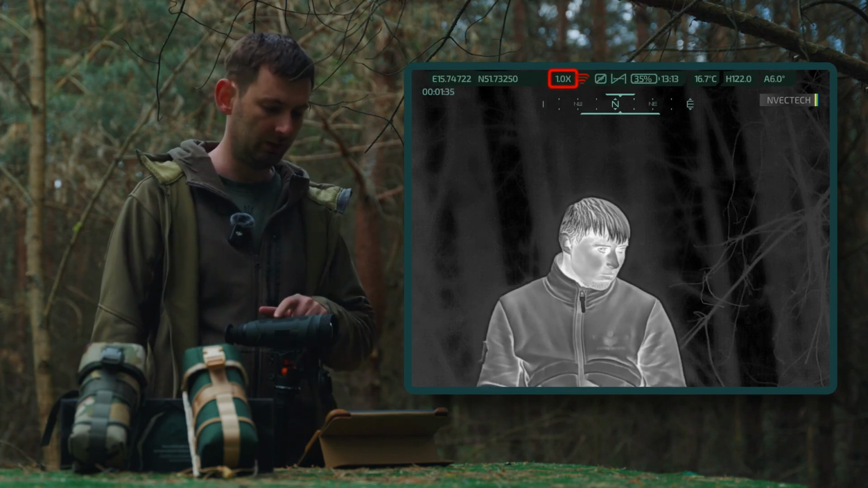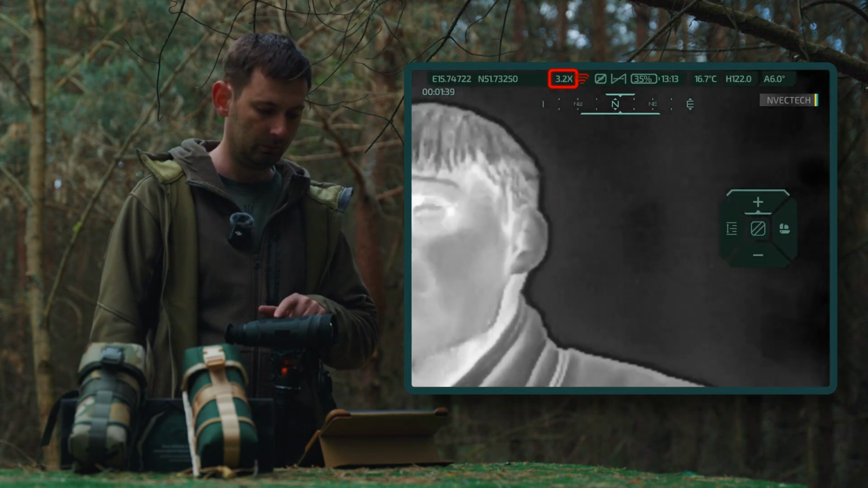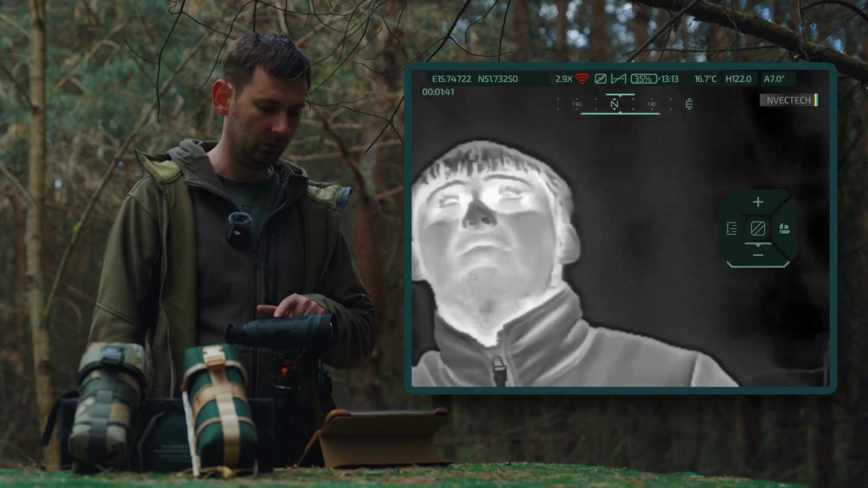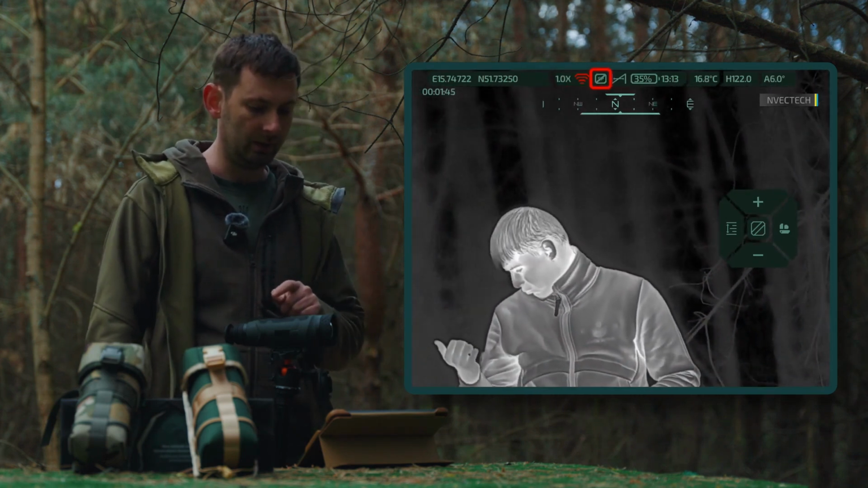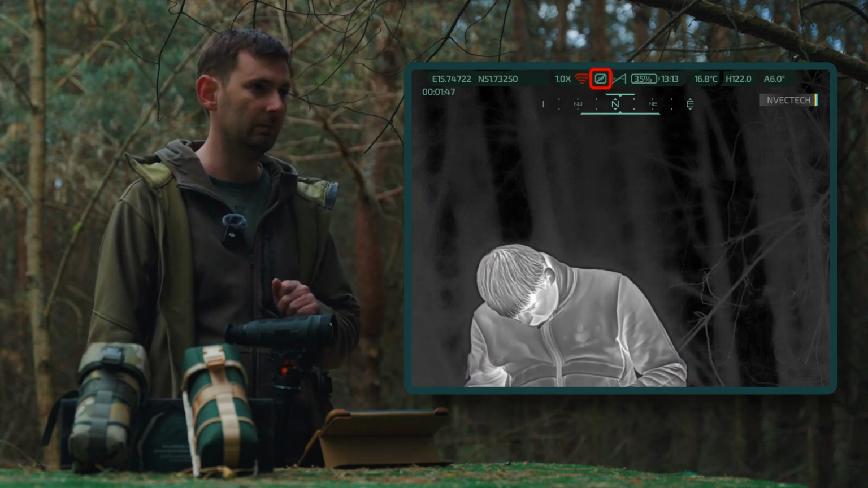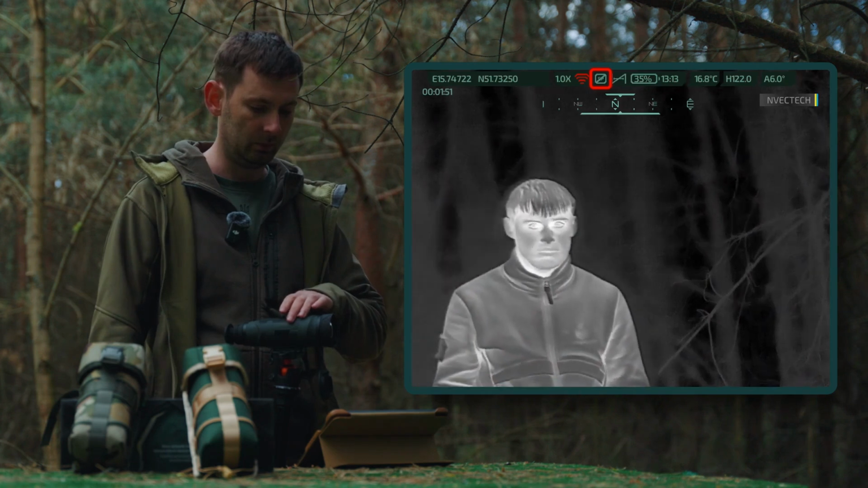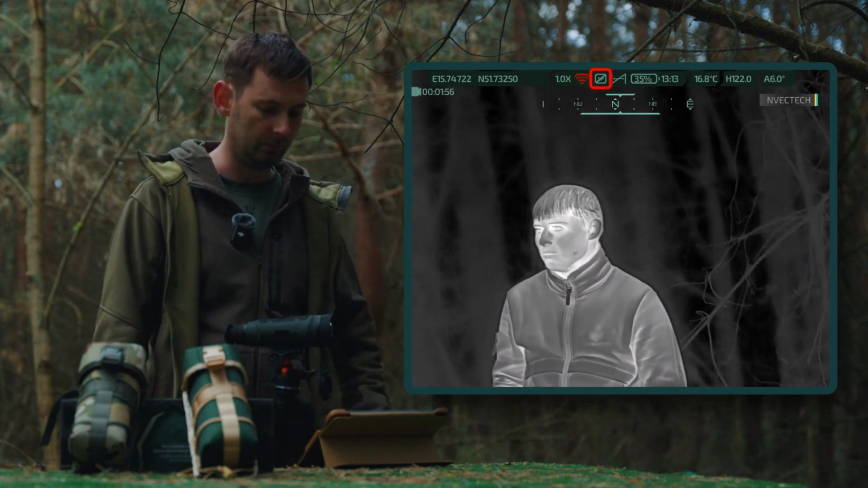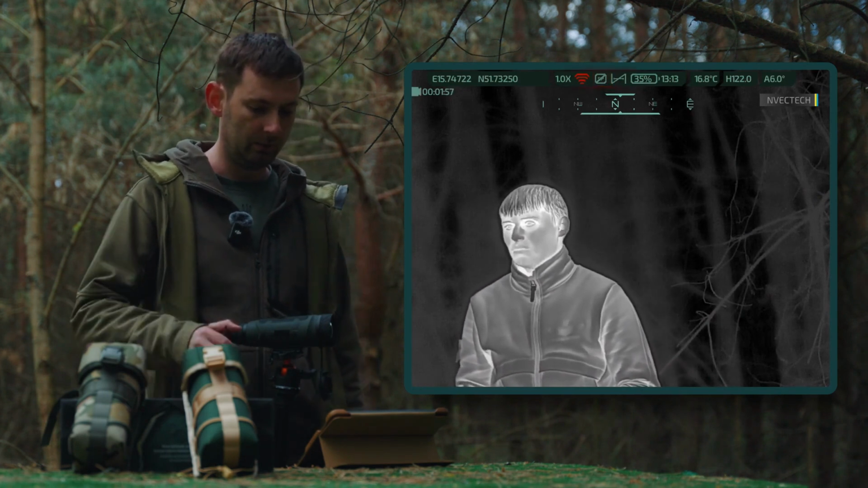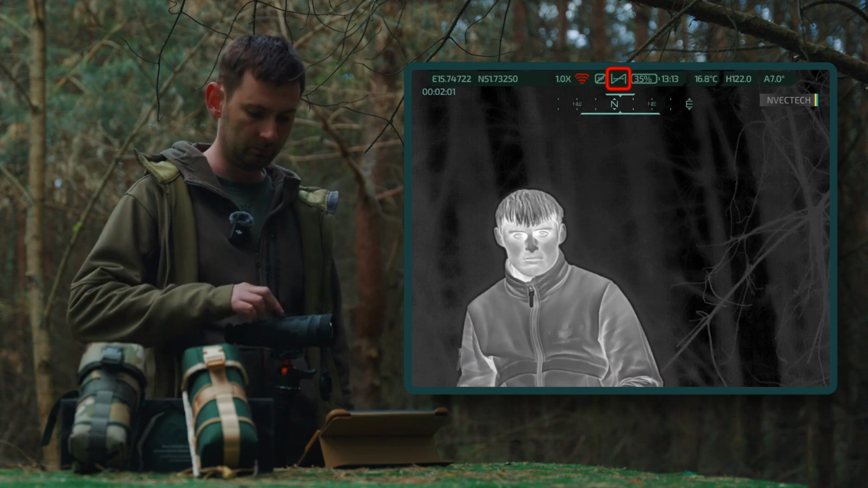You can adjust the zoom, and you will see a red icon on the screen. This is Wi-Fi. The crossed out SP indicates the image stabilization function. This means that when you move the monocular, the image remains stable and does not shake. It stays static.